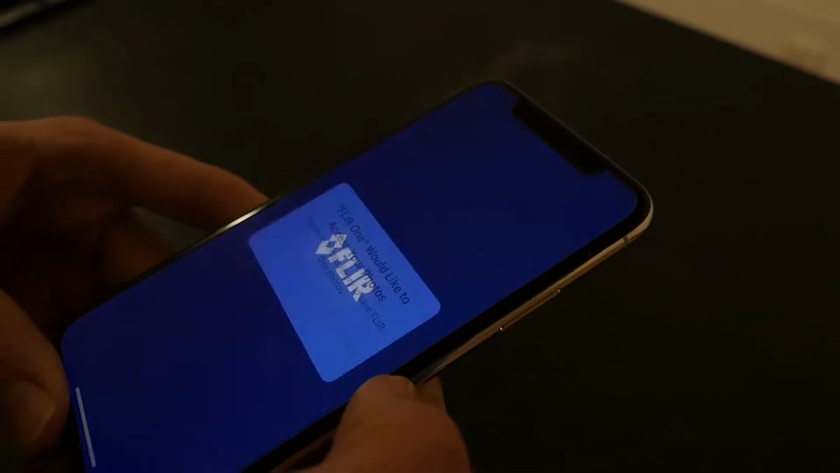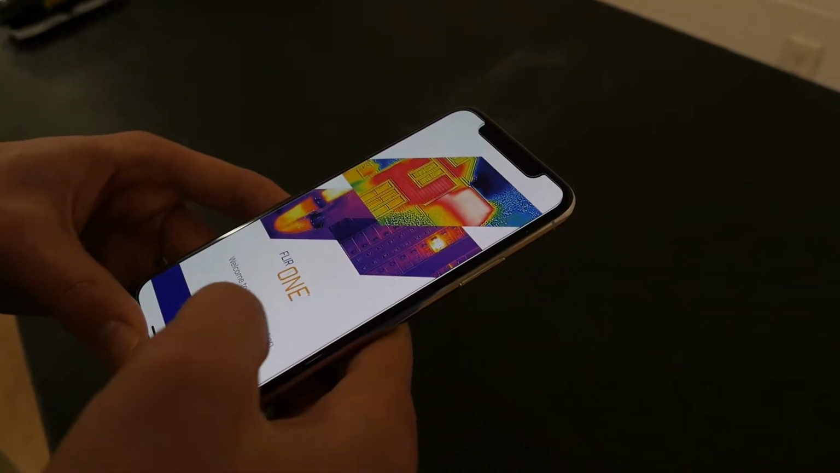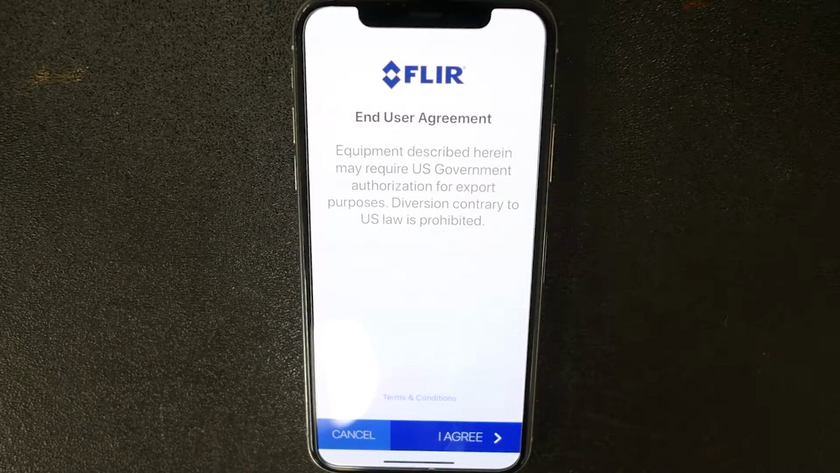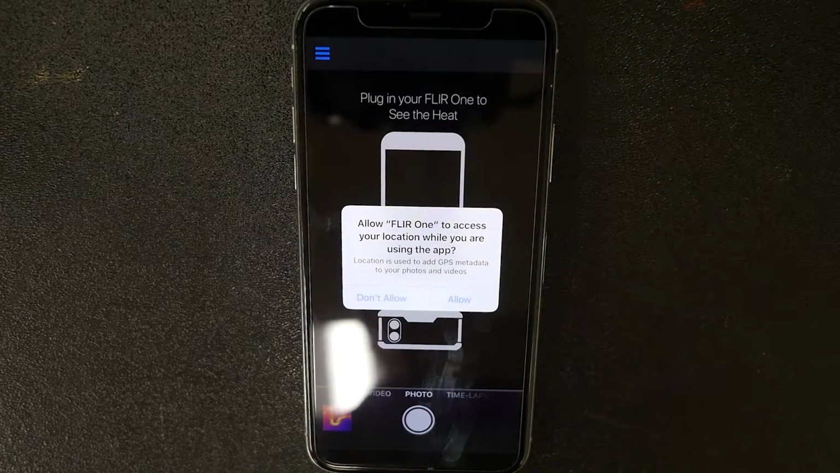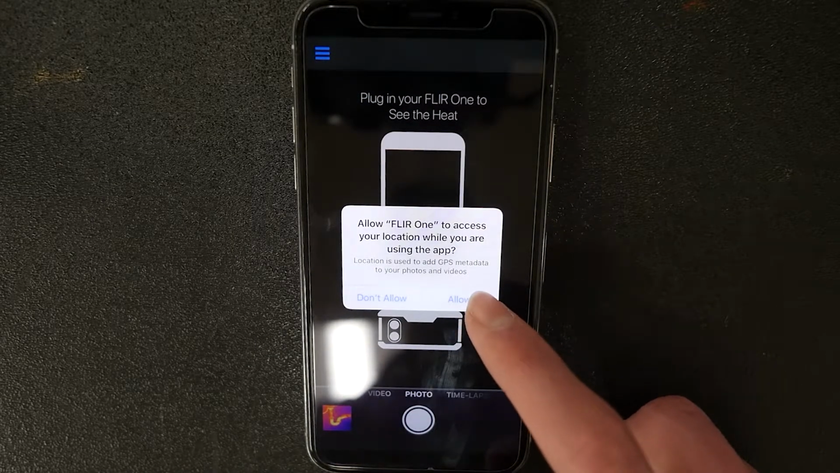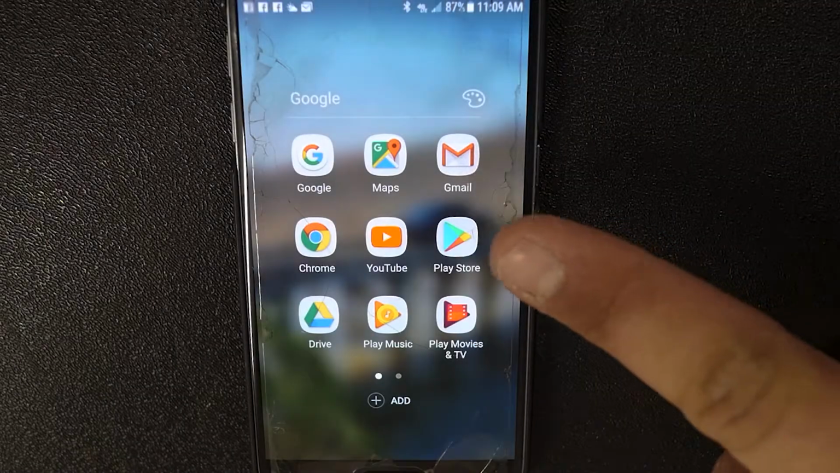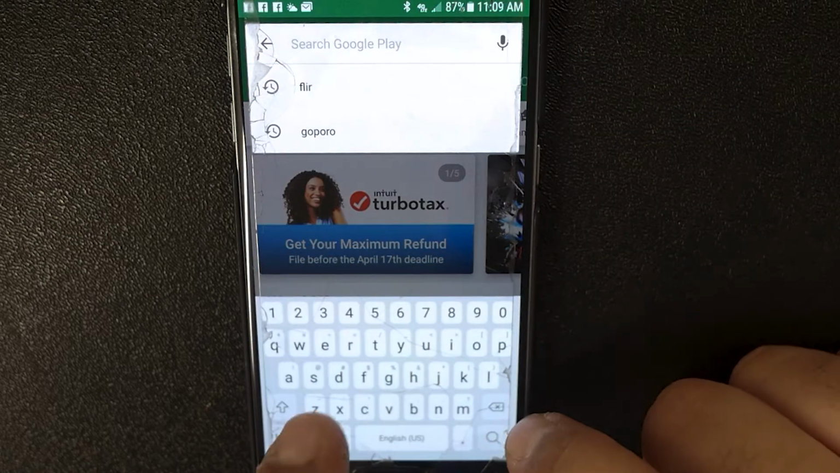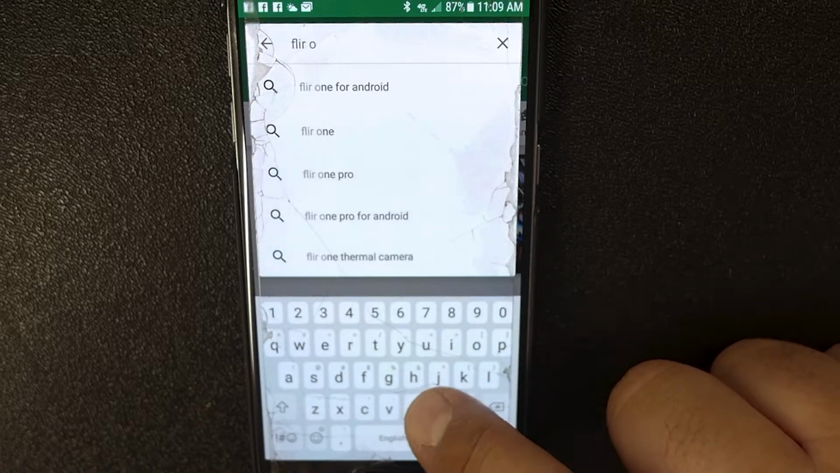Open the FLIR One app and follow the instructions on the screen to begin using the camera. You will be prompted to allow the FLIR app to access your camera, photos, etc. in order for the app to work properly. For Android users, go to the Google Play Store and search for the FLIR One app. Download and open the app, following the prompts to allow the app to access your photo gallery, camera, etc.